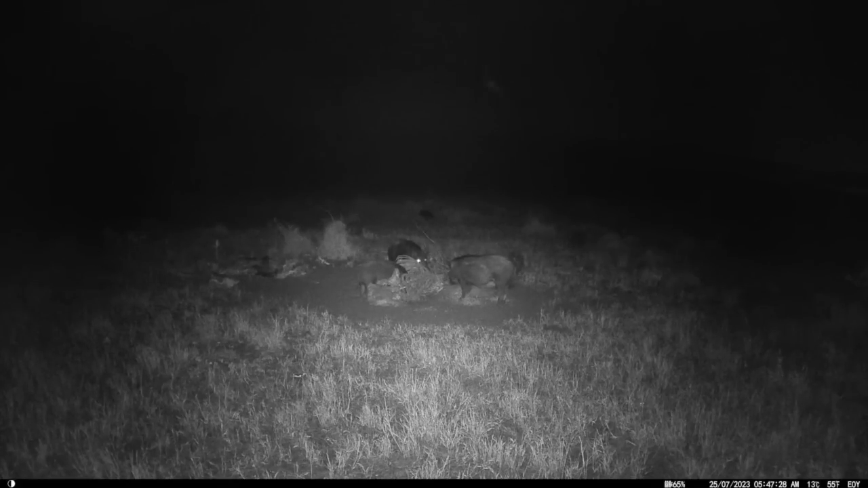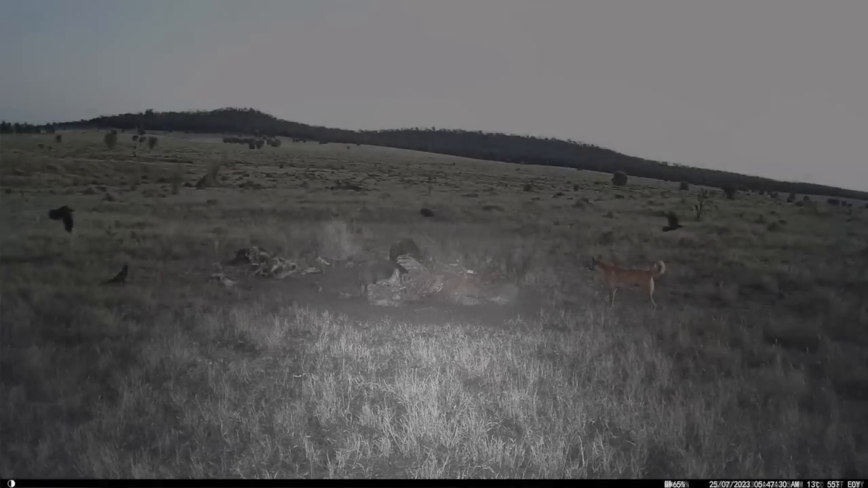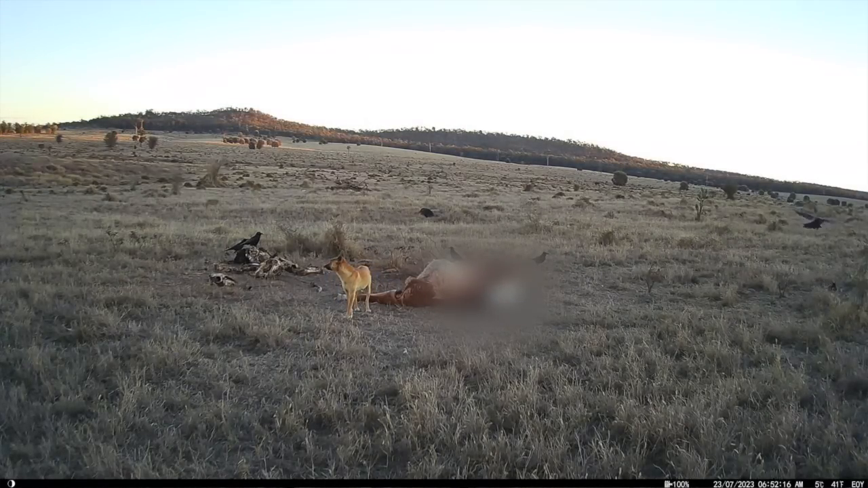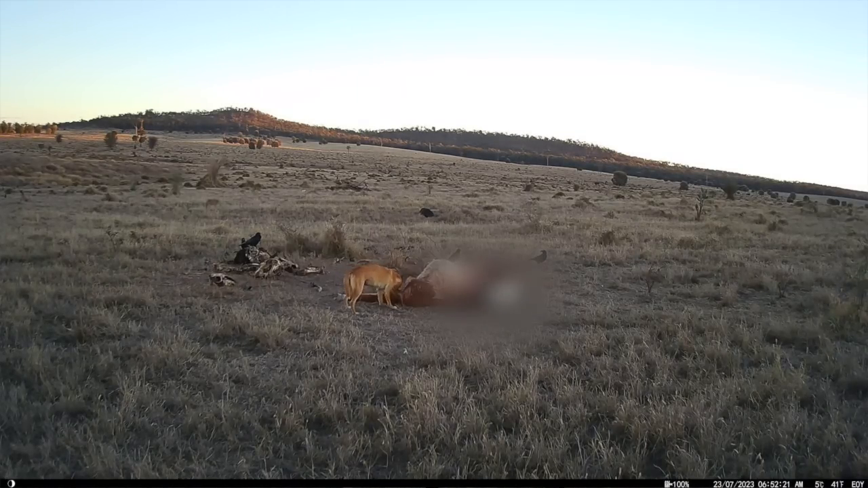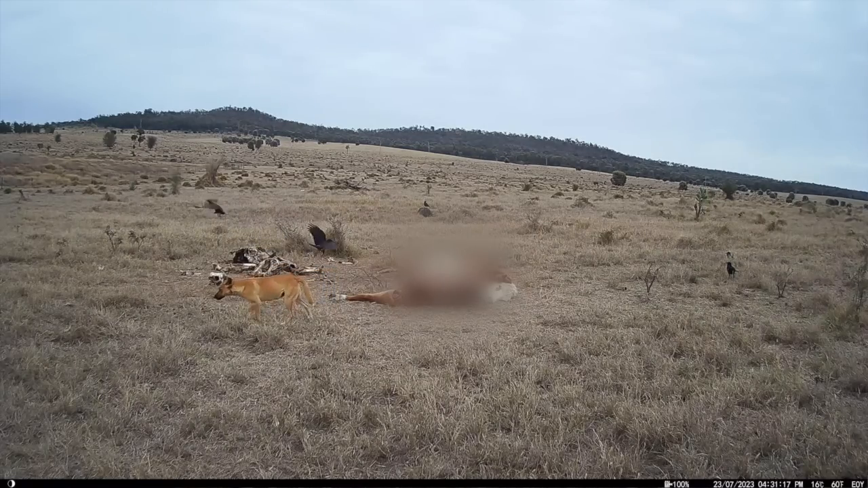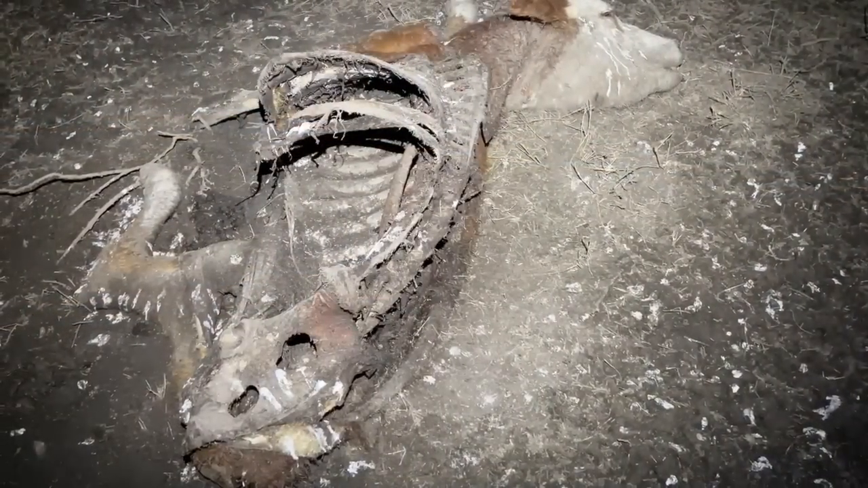But there's been a dog here at it as well a few times, just not long after I dumped it here. But I don't think a dog would come back now because there's not enough nice stuff left for it. They don't really like chewing on the stuff after the pigs have demolished it. So I don't blame them, I wouldn't either. So anyway, unfortunately, it doesn't look like we've got anything here tonight.